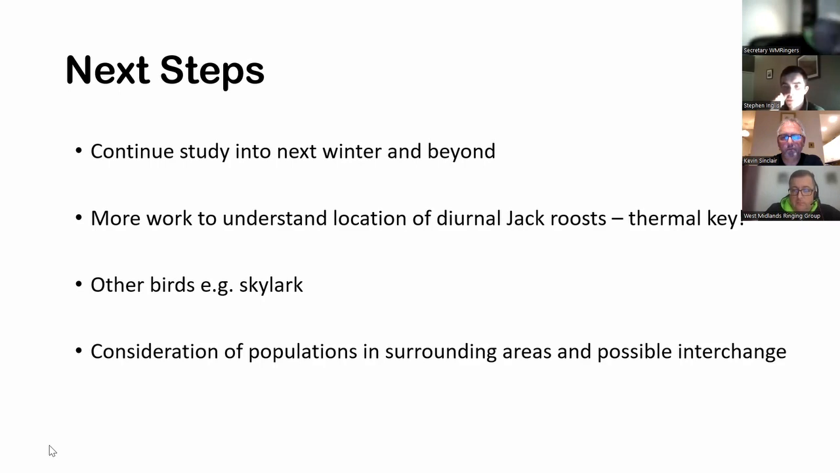So it's been fantastic. And as you said, the thermal's allowing you to avoid the birds that you don't want to disturb as well. So if there's large roosts, you're able to walk around it, and it's reducing time in the field as well, which is really interesting to hear.